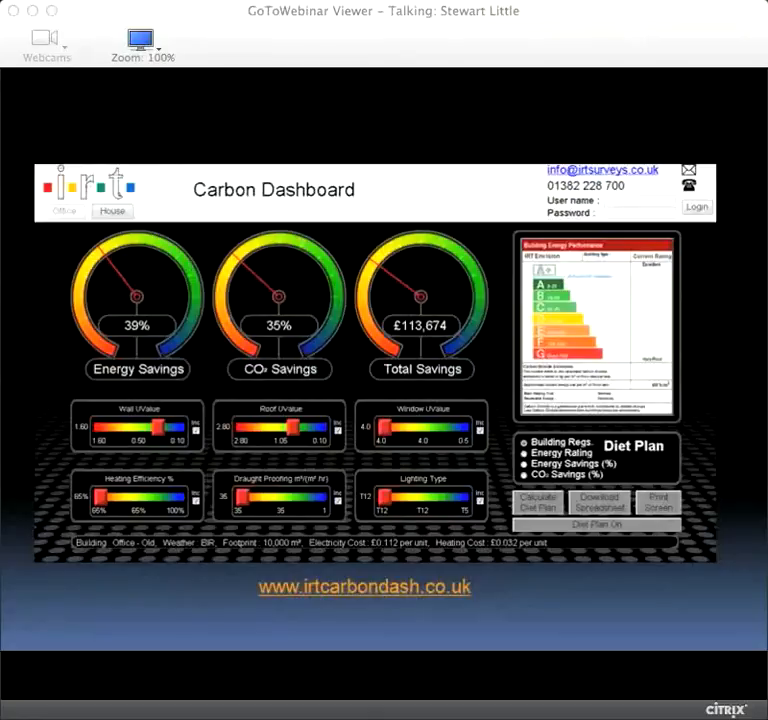To give you an idea of speed, it will do a house online in about 0.6 of a second. It will do a hospital in about 5 minutes. So you might have to sit and wait 5 minutes for these little wheels to kick into action. But if the recommendations have an impact on your EPC, you will see it on that screen as well.